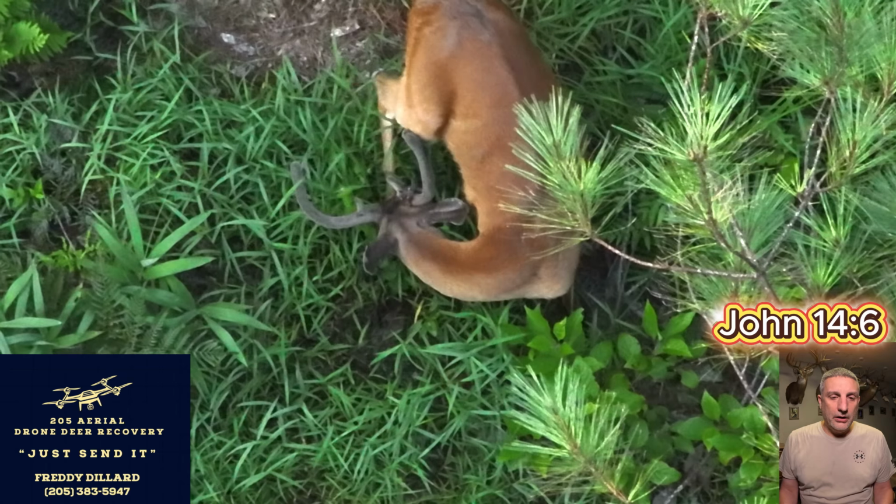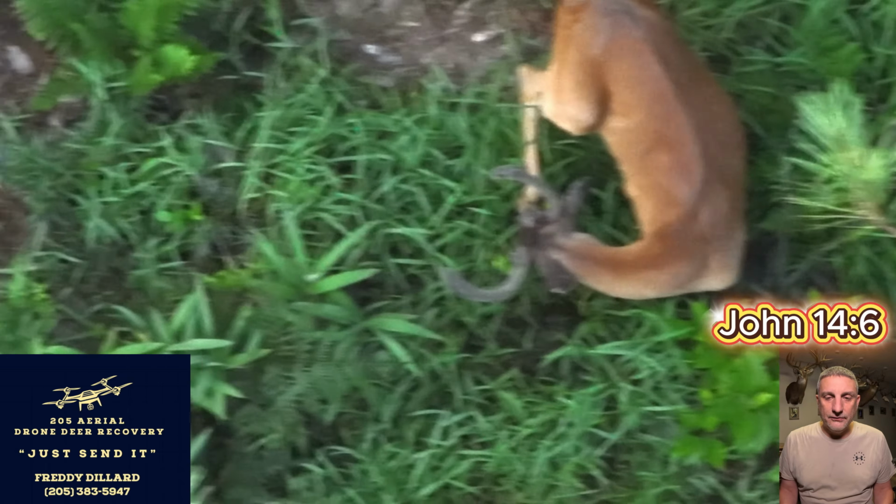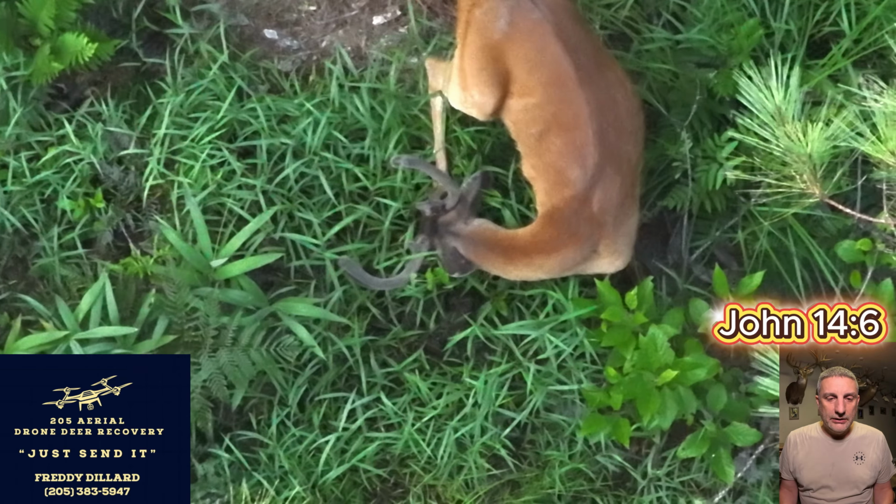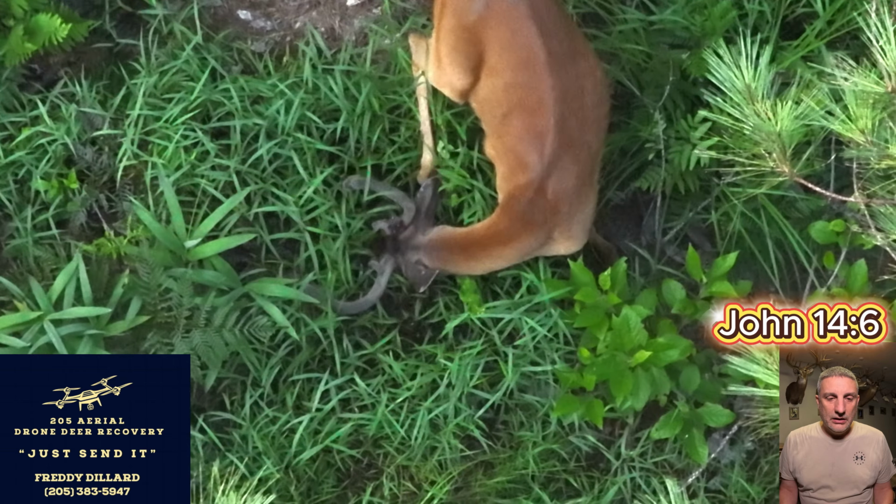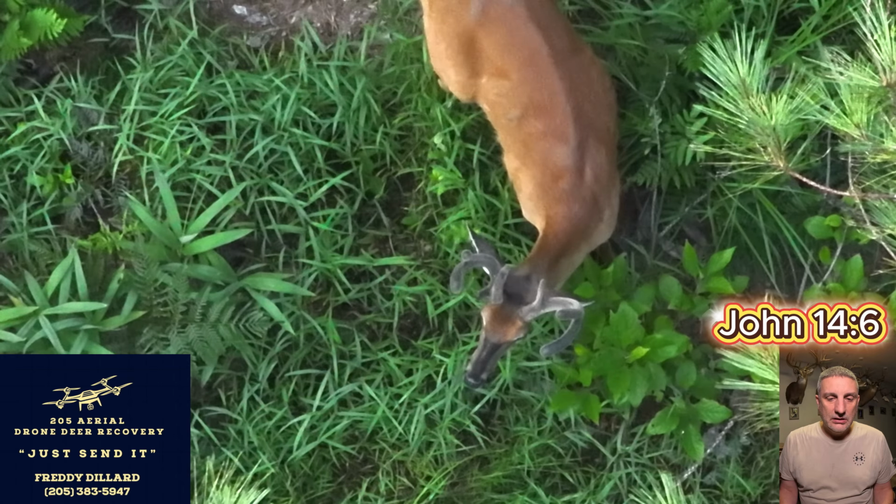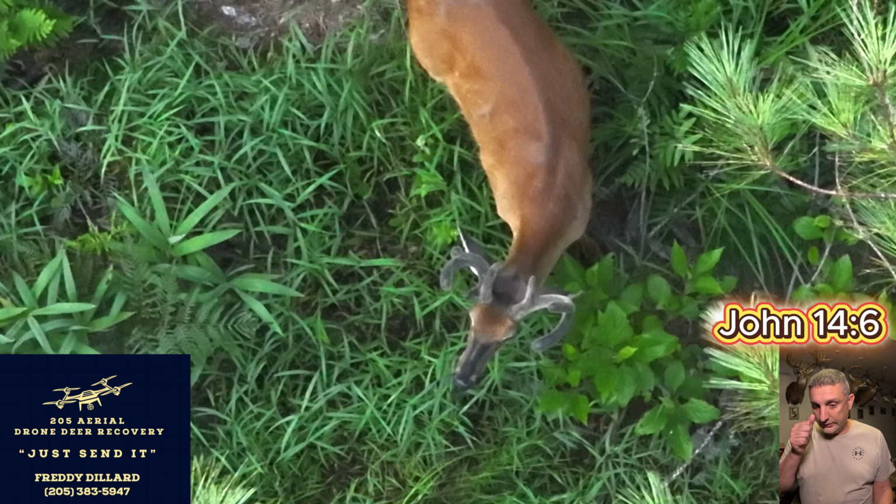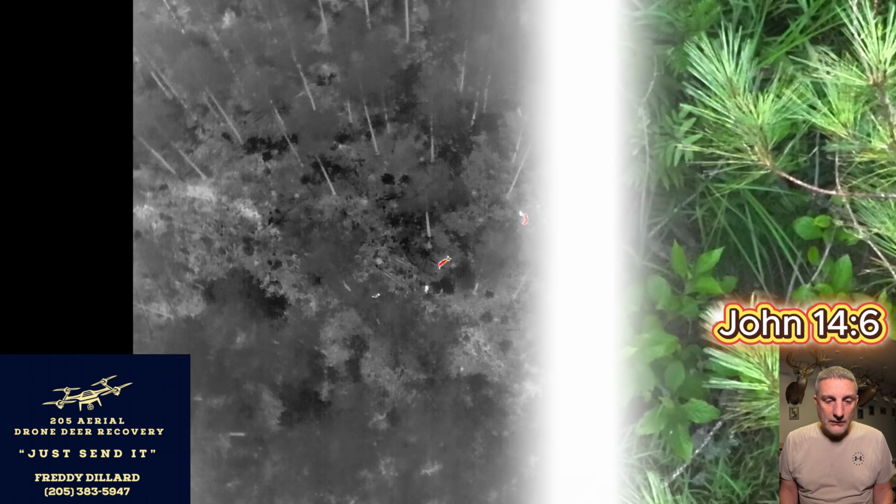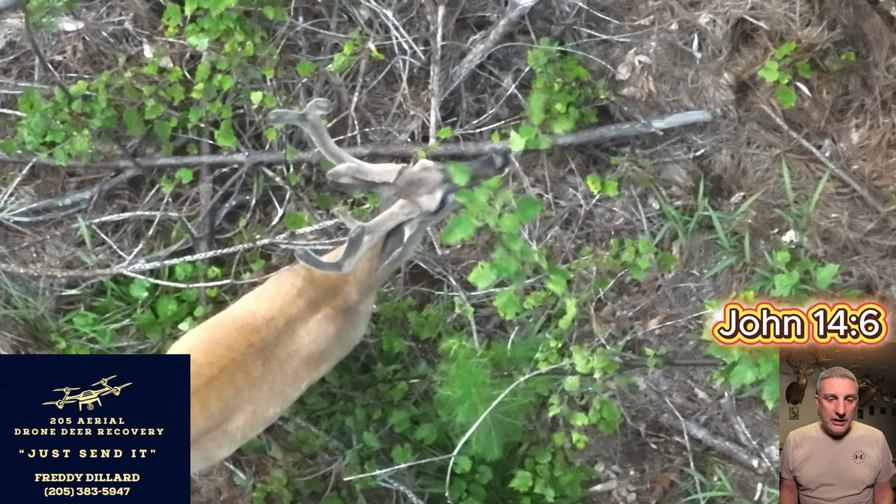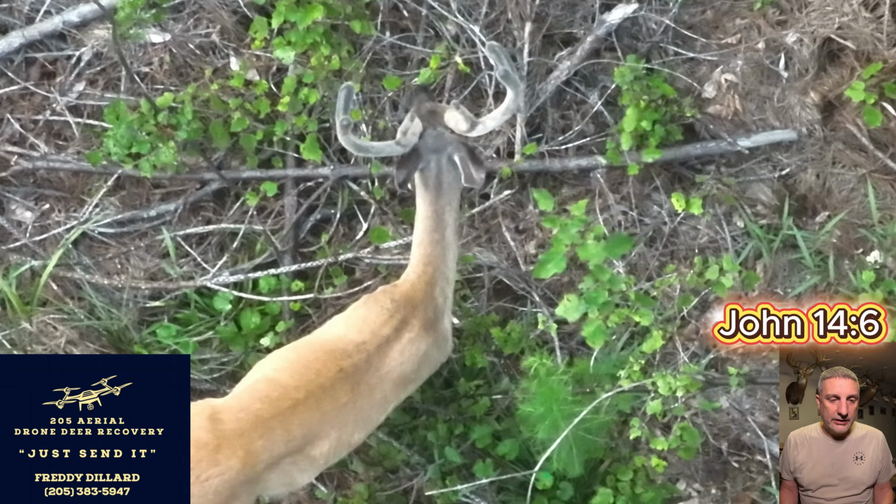But this group right here, this buck, he's a nice one. I'd say he's a solid 4-year-old, just from watching him, big bodied. He's just hanging out, eating. Kind of got a top view of him. You can see how wide that deer is. And man, they are just hammering this stuff in this select cut.